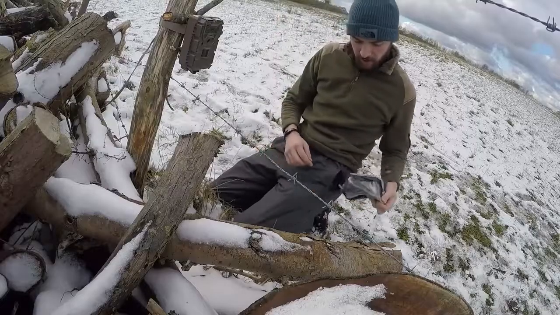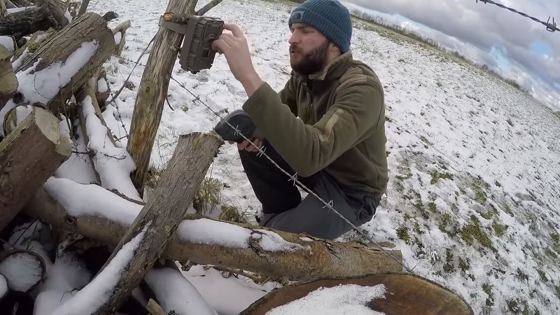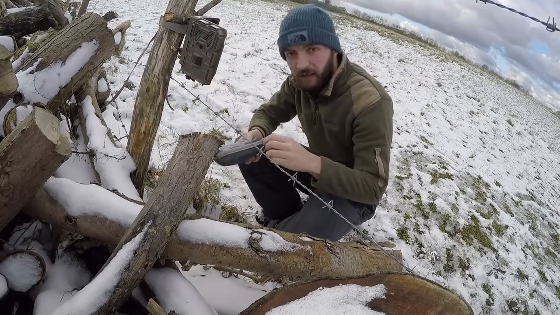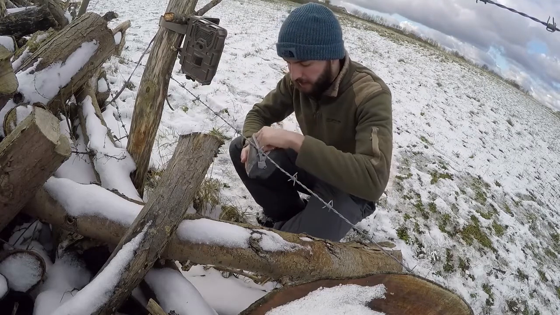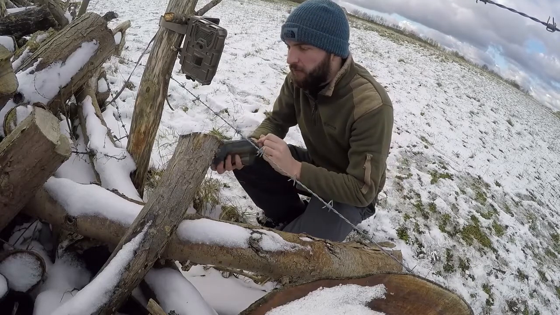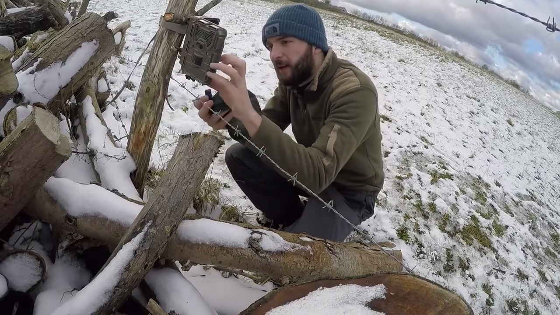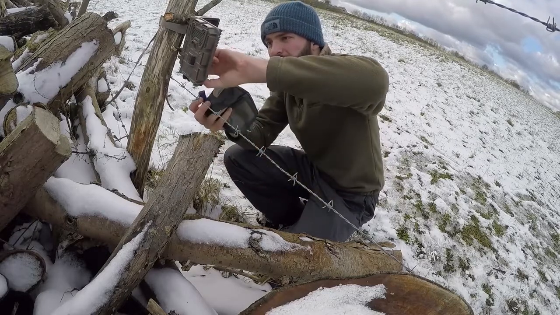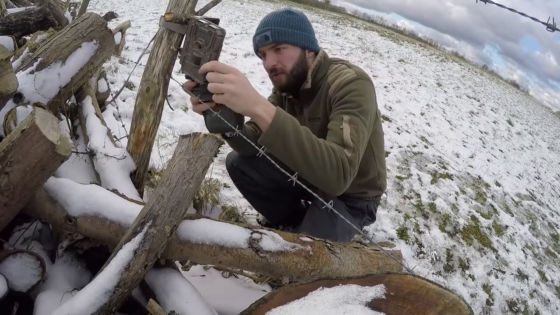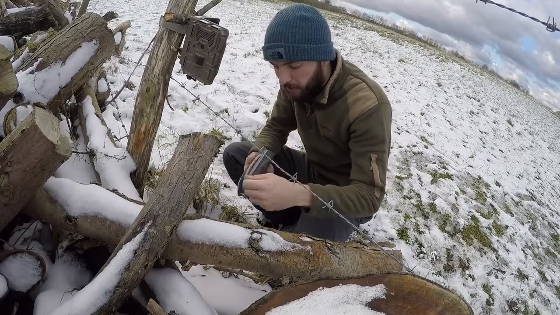So as you just saw, I put the new battery into the camera trap. Everything seems to be working fine. I had a bit of ghosting with the first image that I shot, so I'll be checking to see whether the new technique makes it a little bit less ghost-like in the image.